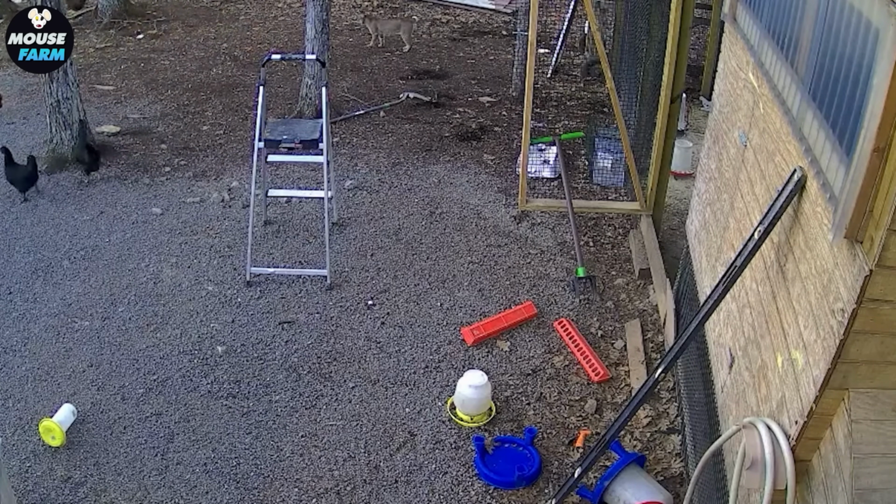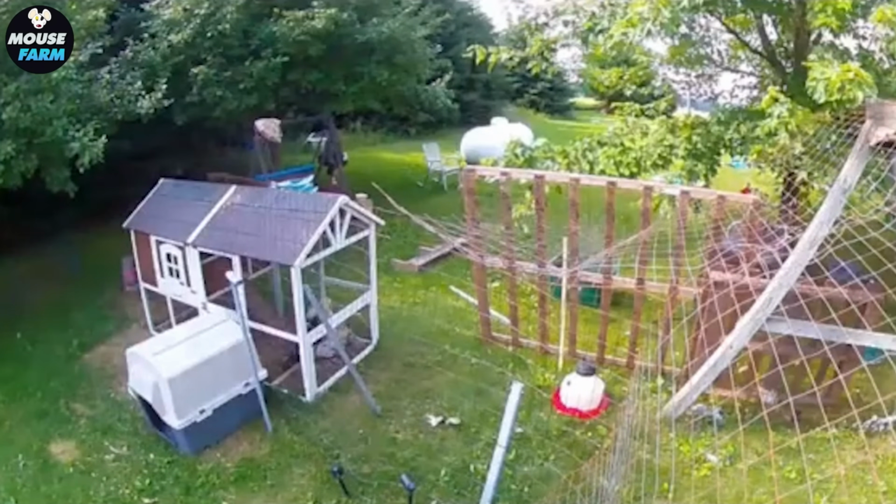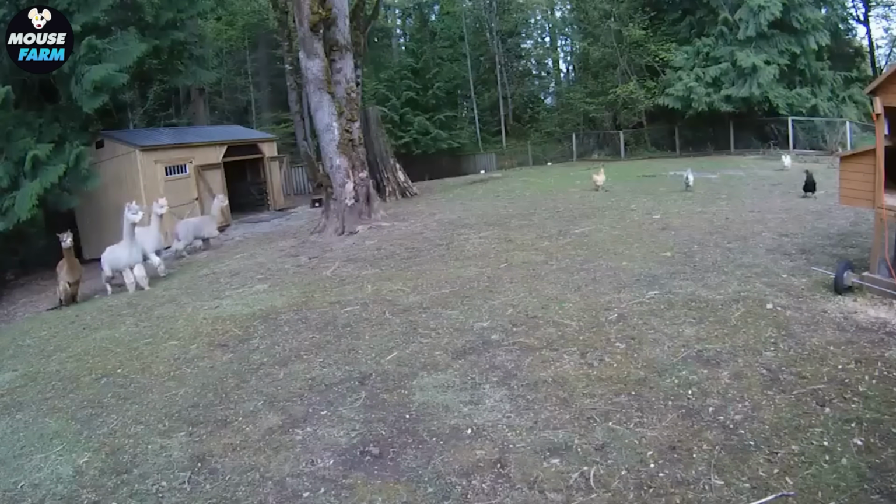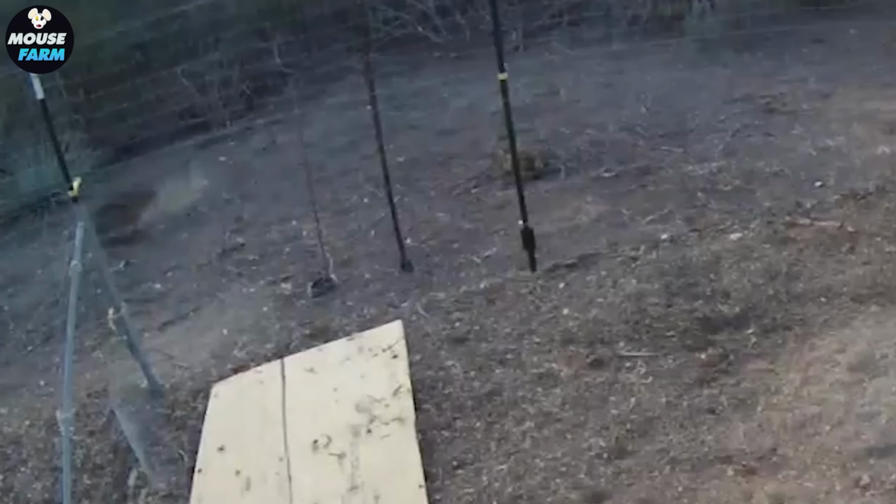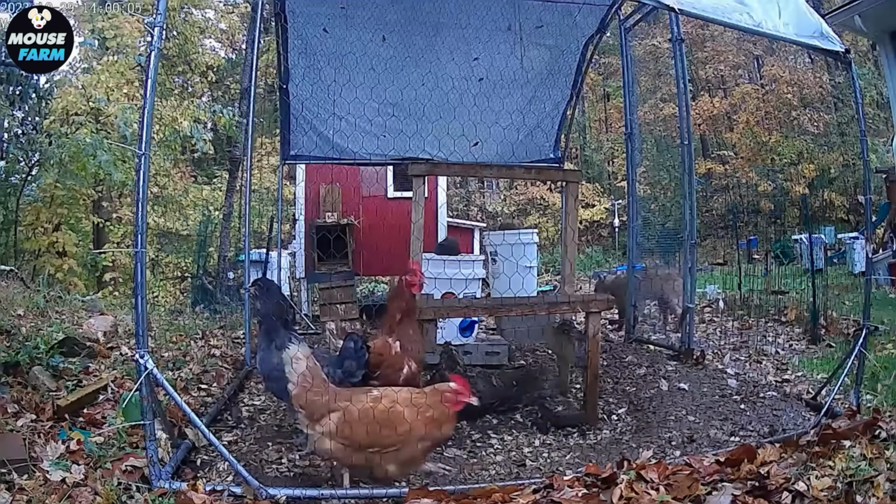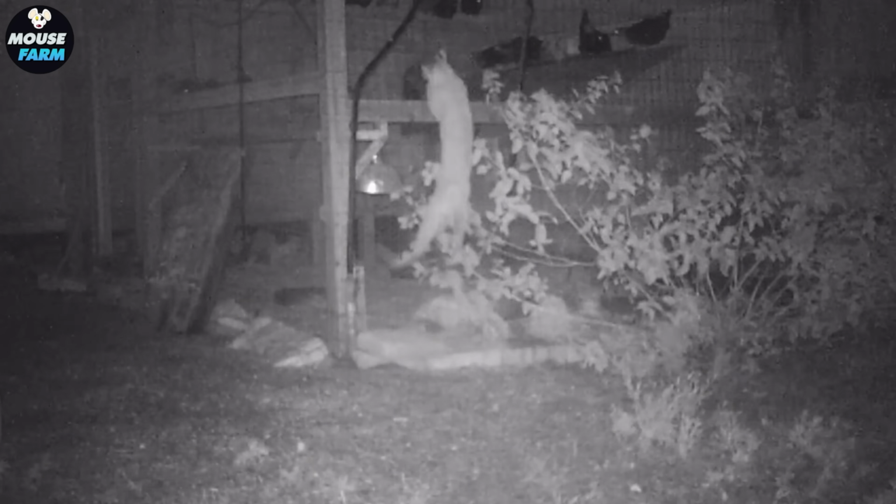Bobcats, meanwhile, stealthily and precisely target poultry in the dark, with states like Texas and Georgia reporting major losses. Together, these invasive species have caused nearly $500 million in damage each year, threatening not only livestock, but entire suburban economies.